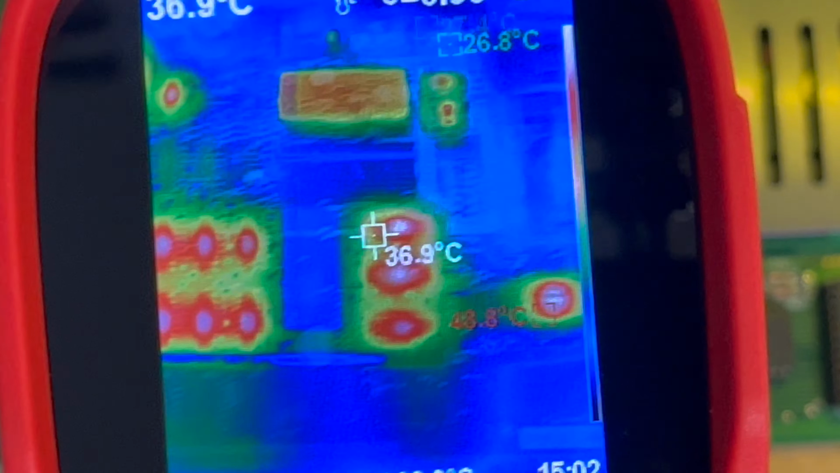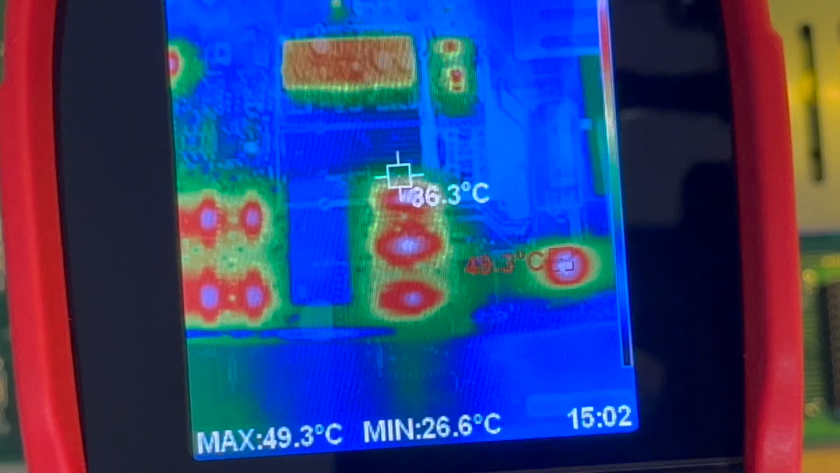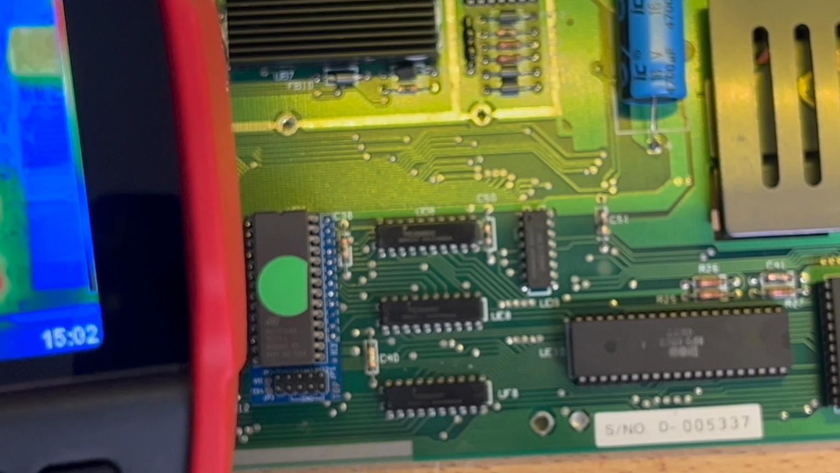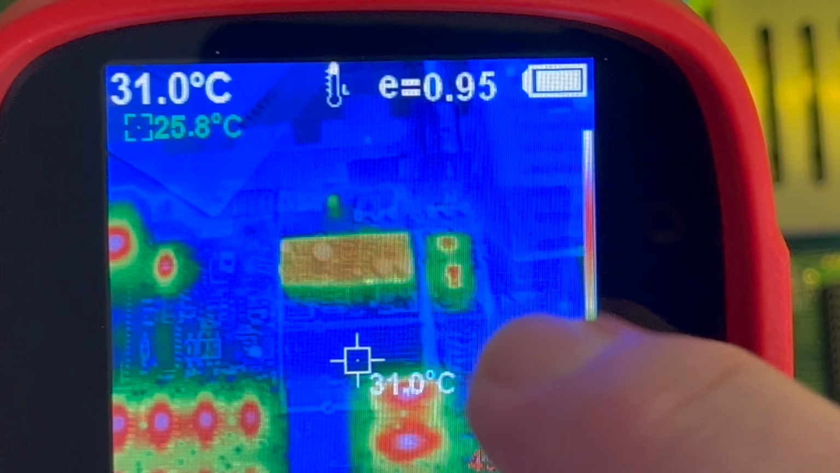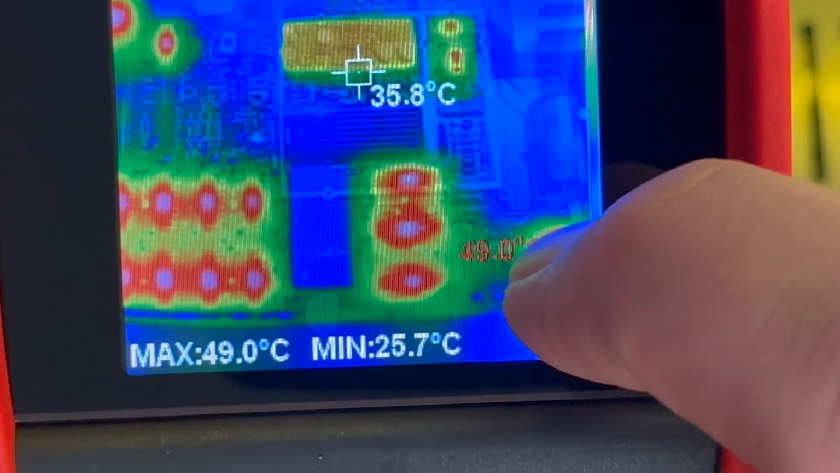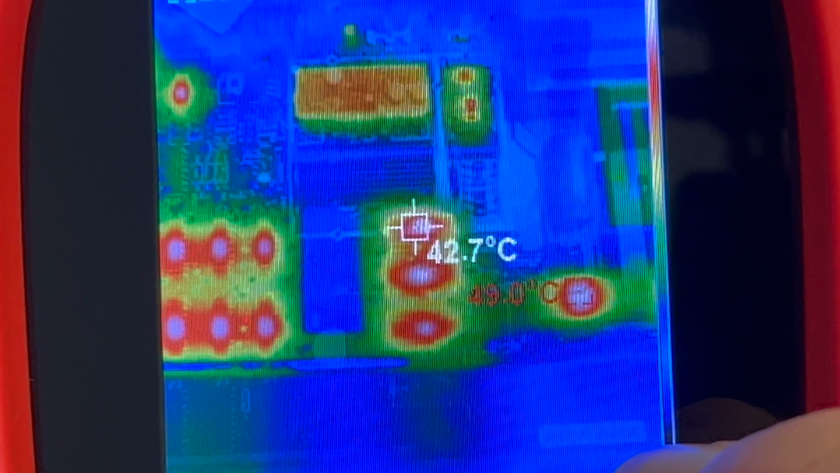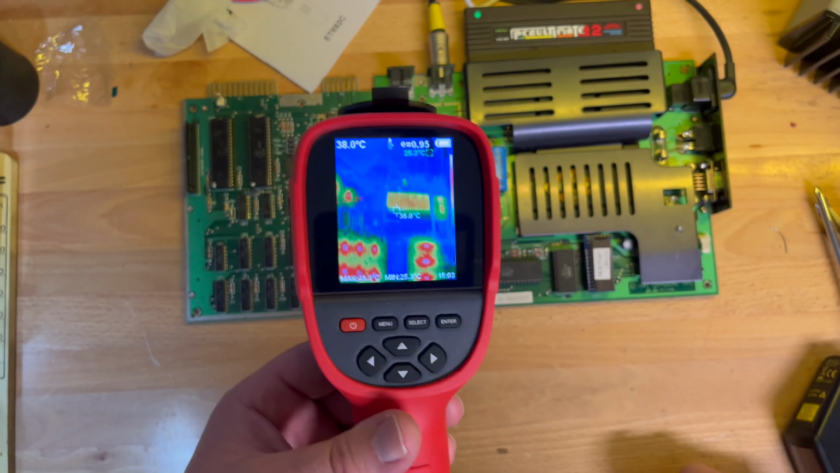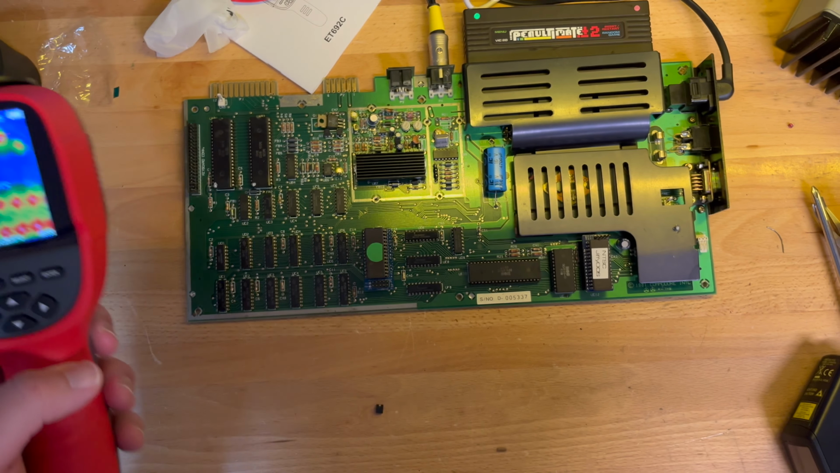So there we go. What I'll do now is I'll actually record it on here, and then I'll try and upload the video, and I'll probably add it at the end of this. So that was just a quick look at this. I think it's pretty neat. It does show the temperature there as well. Hopefully that's of some interest. And yeah, I have to do some more troubleshooting on this poor fellow. Okay, bye for now.